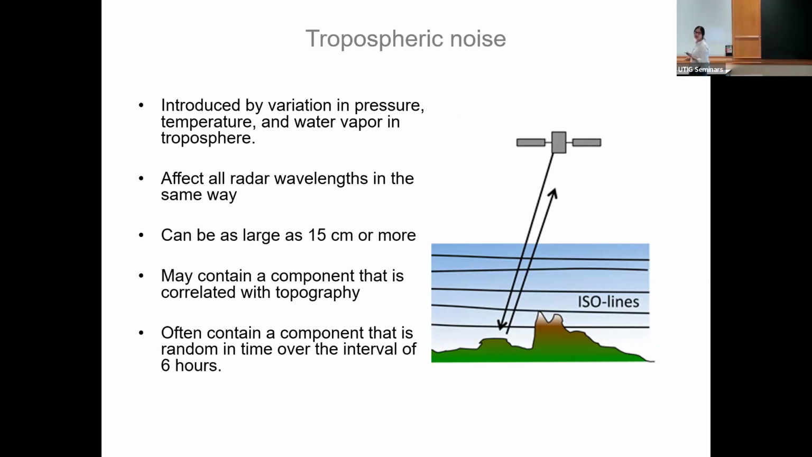There are usually two types of components. The first one is correlated with topography. If you have a tall mountain, the tropospheric delay you see over the integrated path to the top of the mountain is going to be less than what you see all the way to the foothill of the mountain, right? So there's a topography-related component, and it can typically be predicted reasonably well with global weather models, because they're topography, water vapor, and temperature dependent.